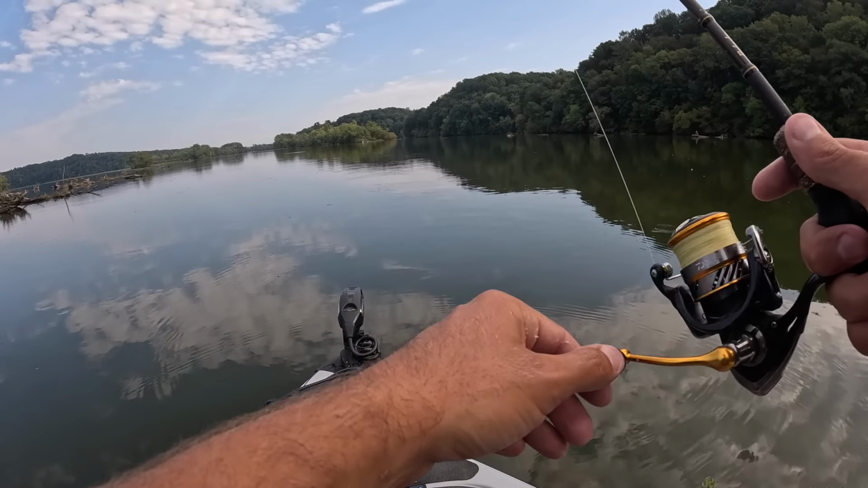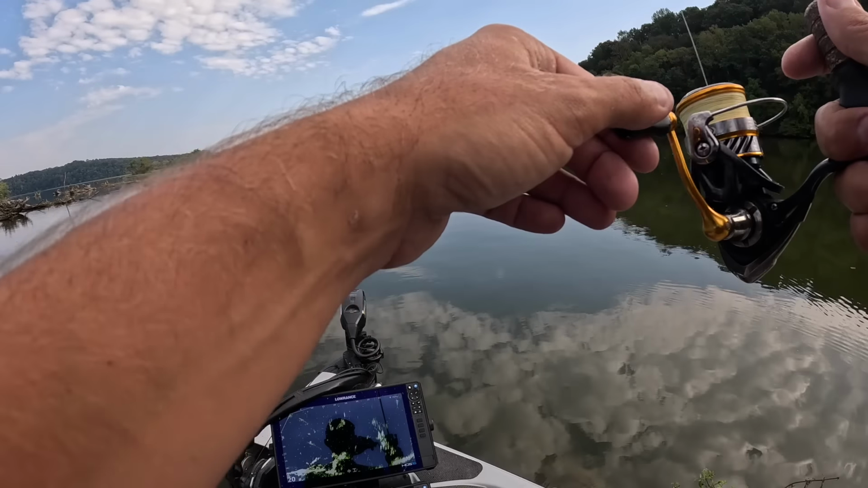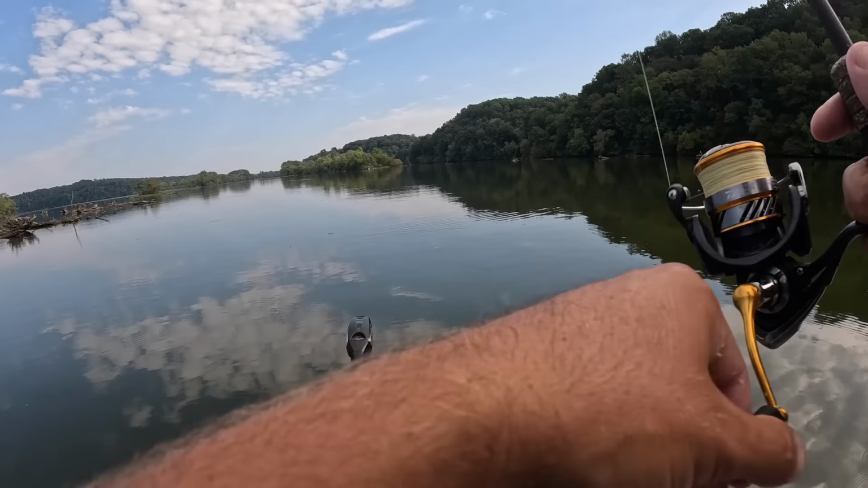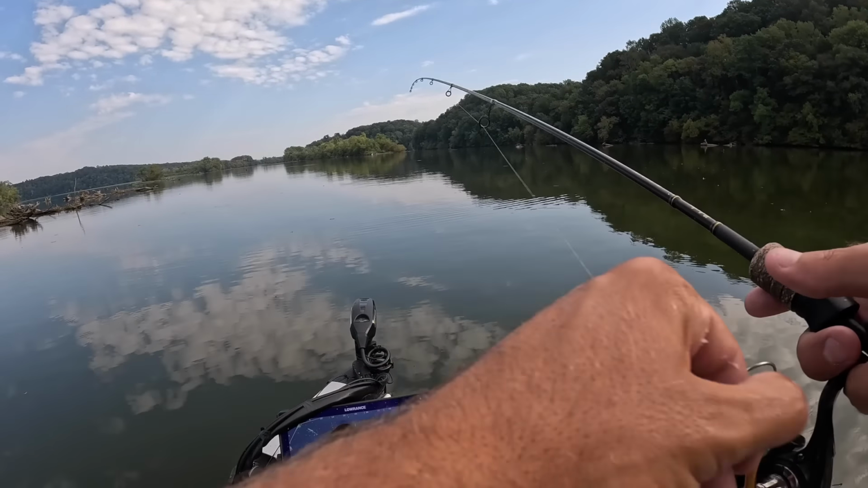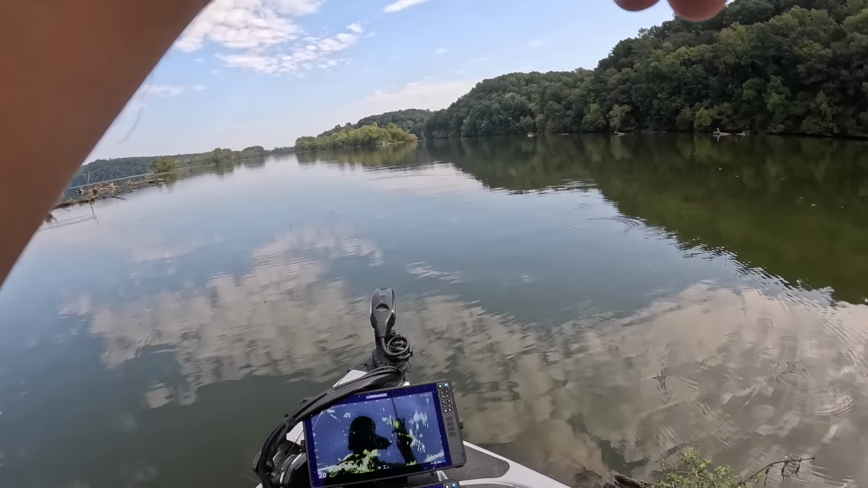I think that's the biggest thing that live scope and active target has shown us, is just how many fish follow our bait in a day's fishing and don't actually eat it. It's pretty crazy, really. There we go. Boom.